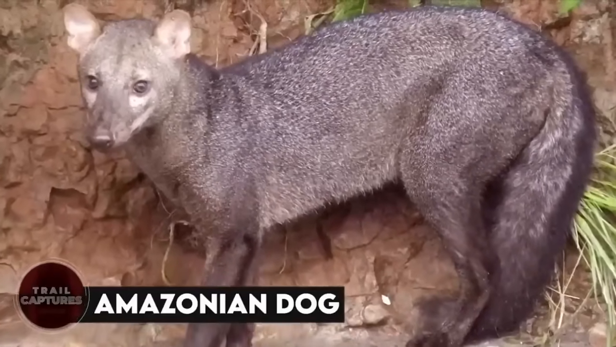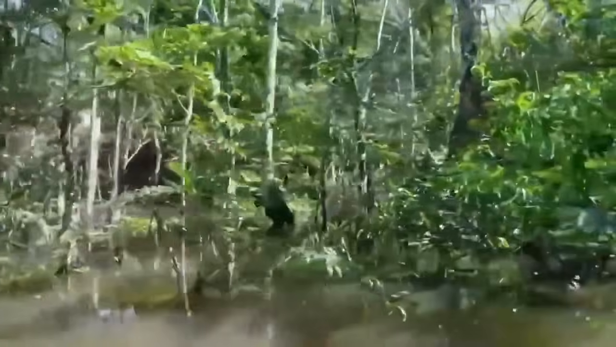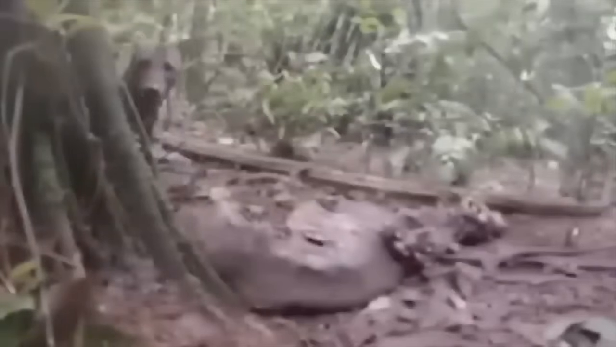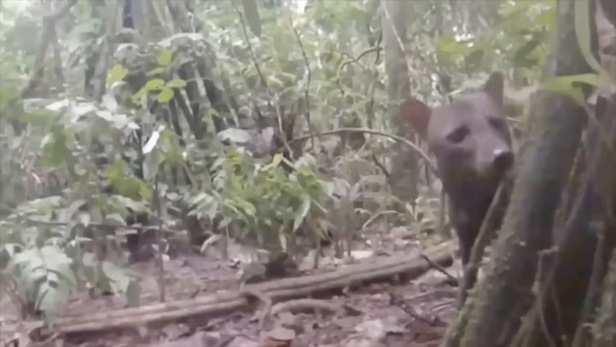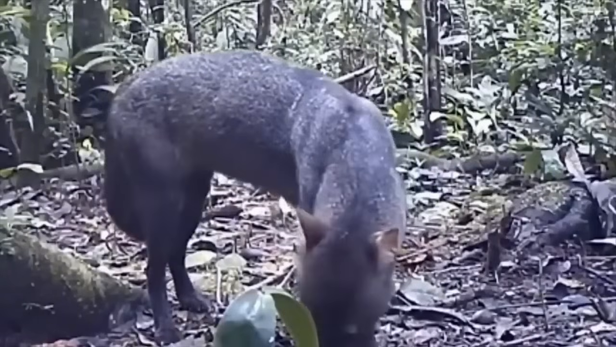Amazonian dog. The Amazon rainforest is a place where you can find unique and unusual creatures. People often put trail cameras there to capture these animals. Recently, a rare Amazonian short-eared dog was spotted on one of these cameras. The species was thought to be almost extinct for a while, and researchers were losing hope of finding any. However, this video gave them new hope.